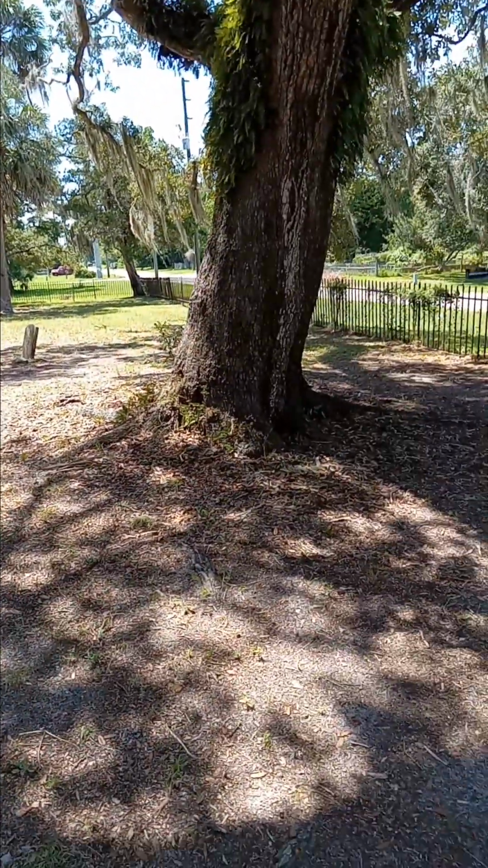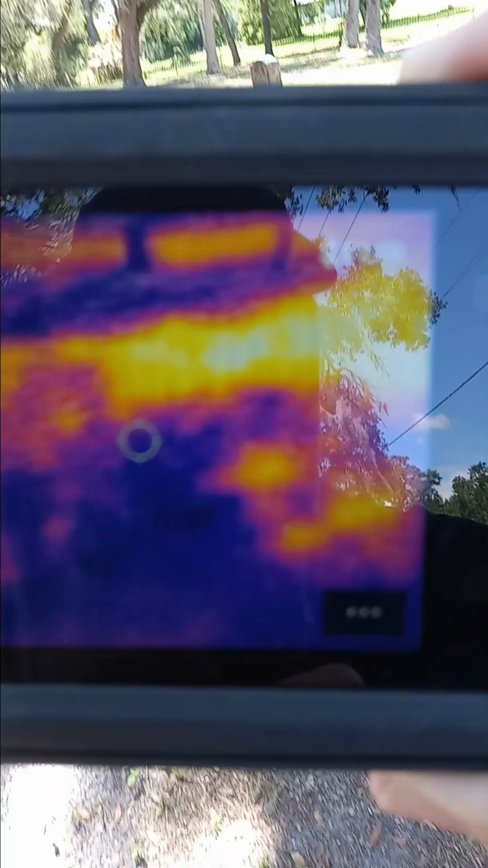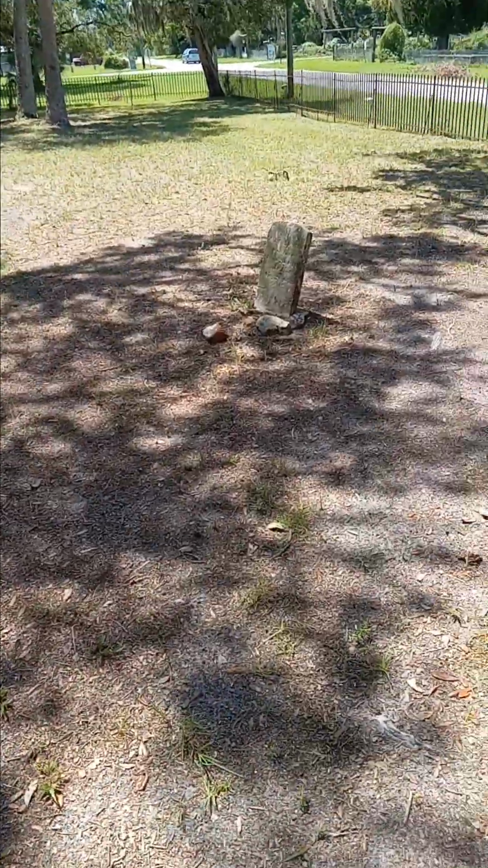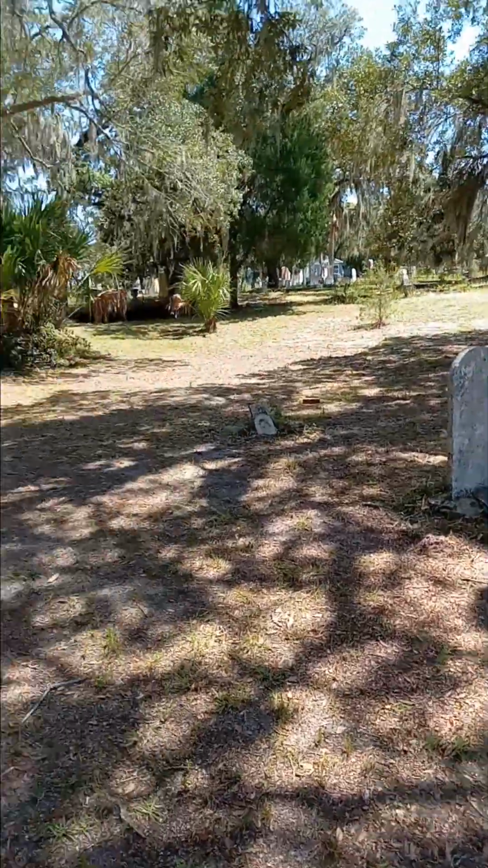So this is what I'm looking at. From this view, I don't see any unexplained cooler areas. I'm going to continue my walk. This area has less of the ornate or large tombstones, so I usually don't come down this way too often. But it doesn't mean that it could not have been a location once used.